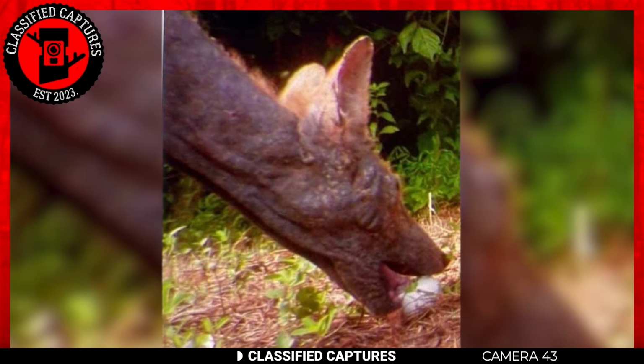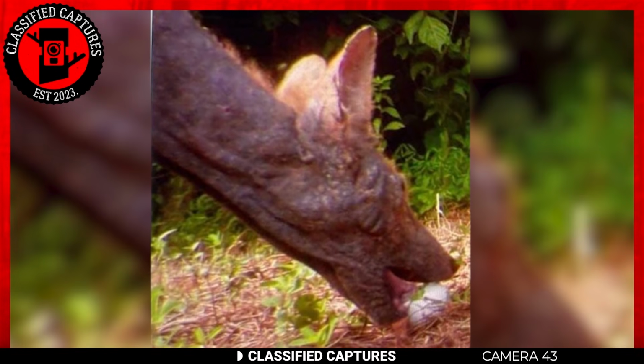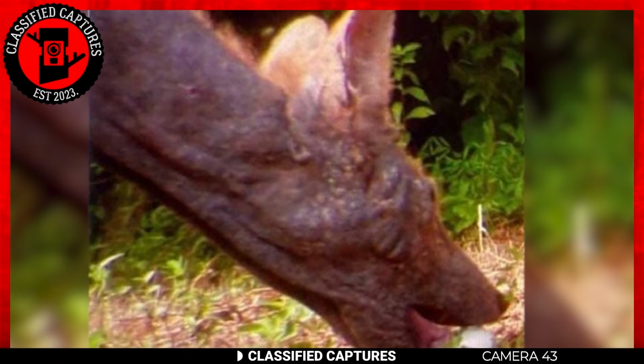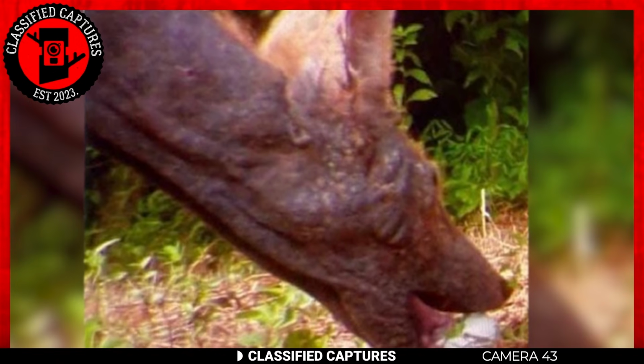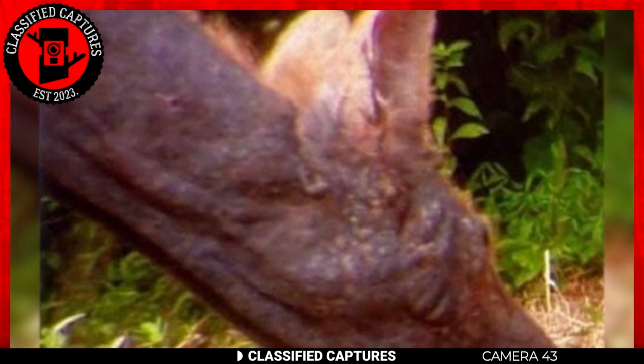Seeing a creature in such a state is truly heartbreaking, and it's impossible not to feel sympathy for this unfortunate animal. Unless, of course, you're its prey and you're happy that it won't be alive much longer. That's dark, I know, but the wild is no picnic. It's a hard place.